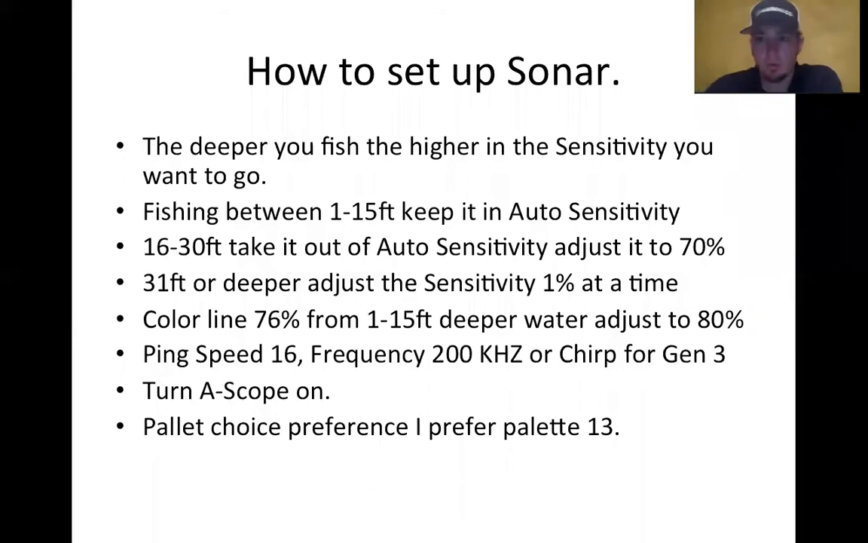Chirp is a finer target separation. The unit is sending out multiple frequencies at one time, like an 83 and a 200 at the same time, so it allows for a finer target separation. Chirp will have a 5-inch target separation. So if you have two fish within 5 inches of each other on the bottom, they would be presented as one fish, versus your standard 200 kilohertz frequency, which has an 18-inch target separation. Same thing, two fish within 18 inches of each other are presented as one. So that's going to allow your sensitivity to be a little bit different because you're using the Chirp technology.